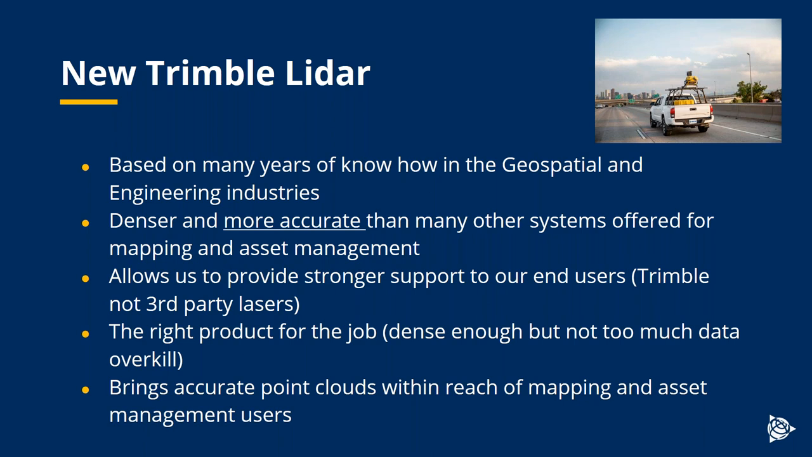This allows us to much better support our customers. So if something should go wrong in the future, a customer needs support with a laser scanner, then it's much easier for us to support our own technology than it is if we have to deal with a third party. So it provides us with a much simpler, logistically speaking, support capability.